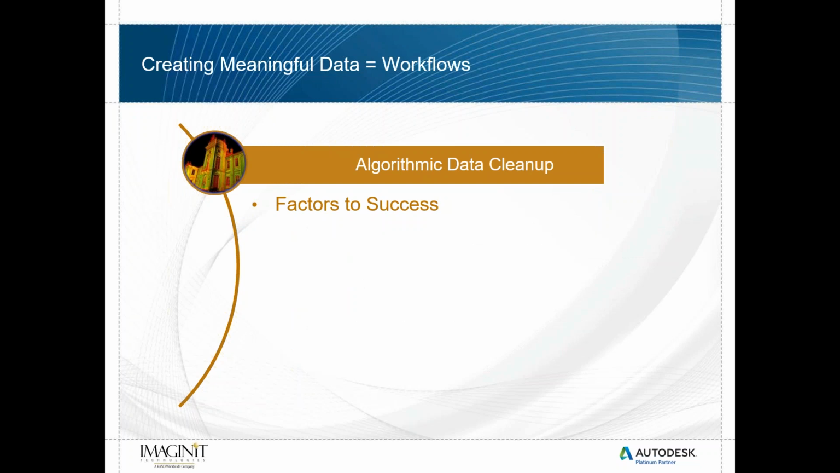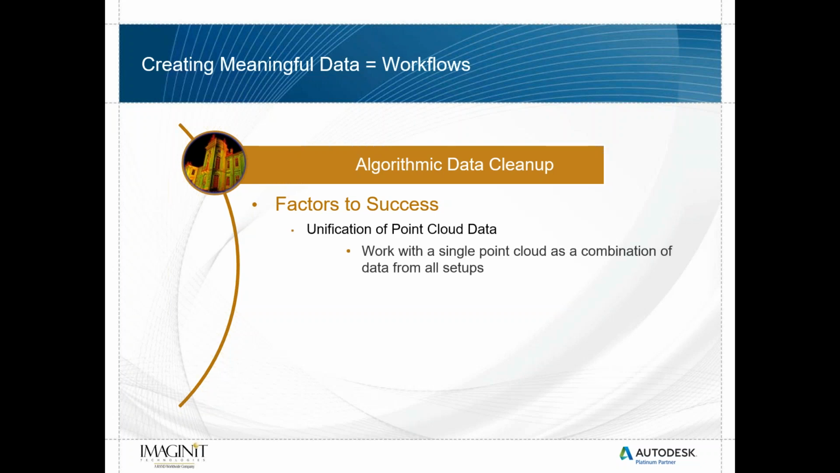We can then talk about algorithmic data cleanup, our factors to success. We want the data that we use to be rather clean so that we're not modeling on any kind of object that's appeared through our point cloud. Okay? So we want to work with a single point cloud as a combination of data from all setups.